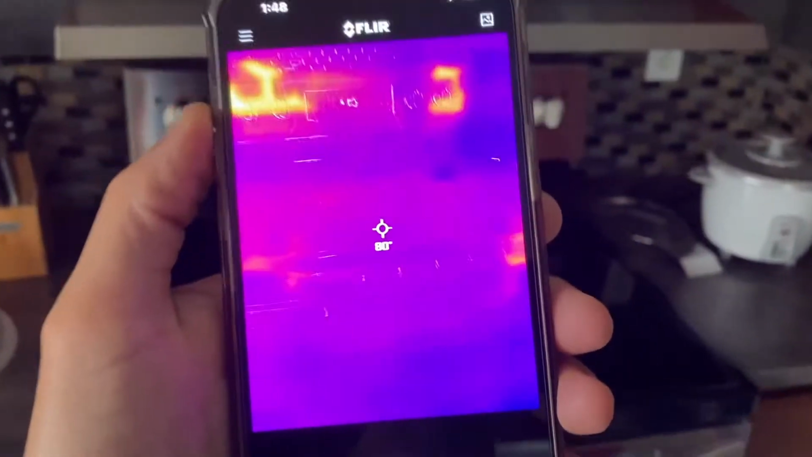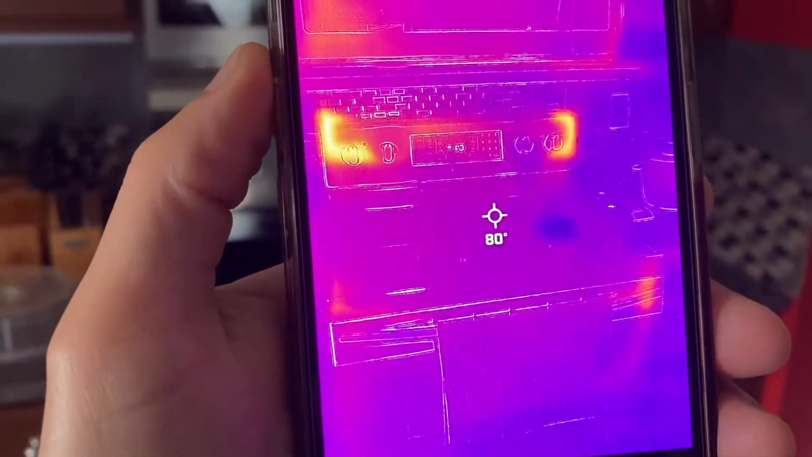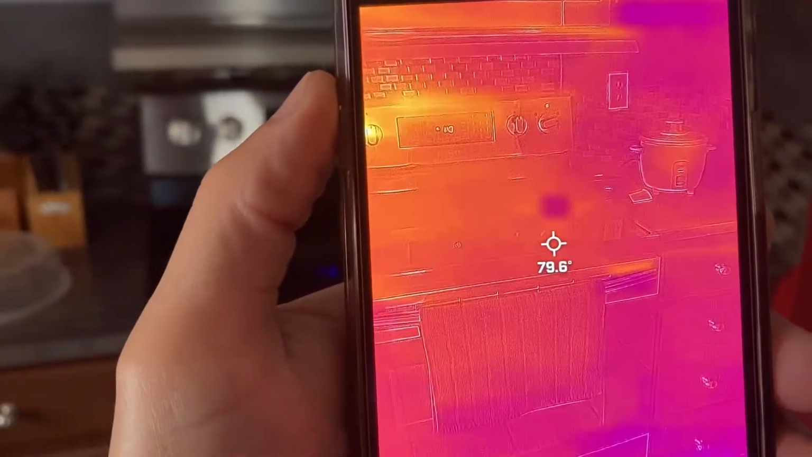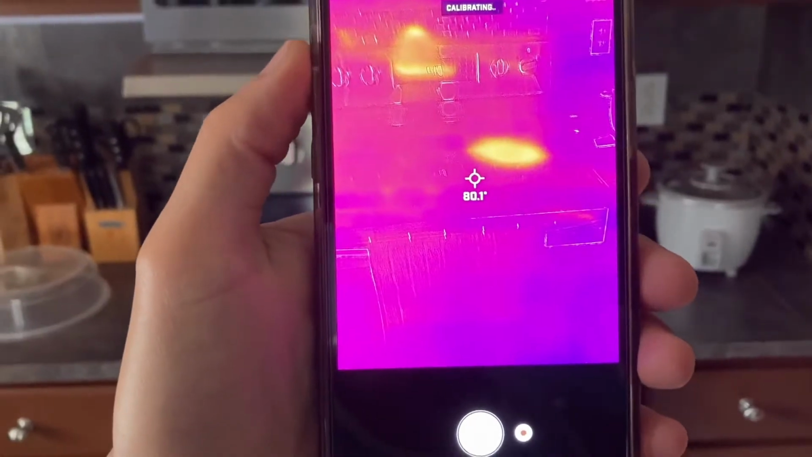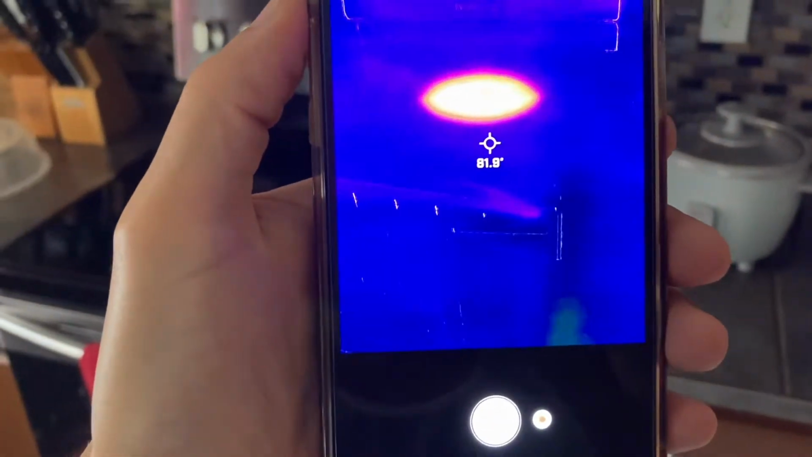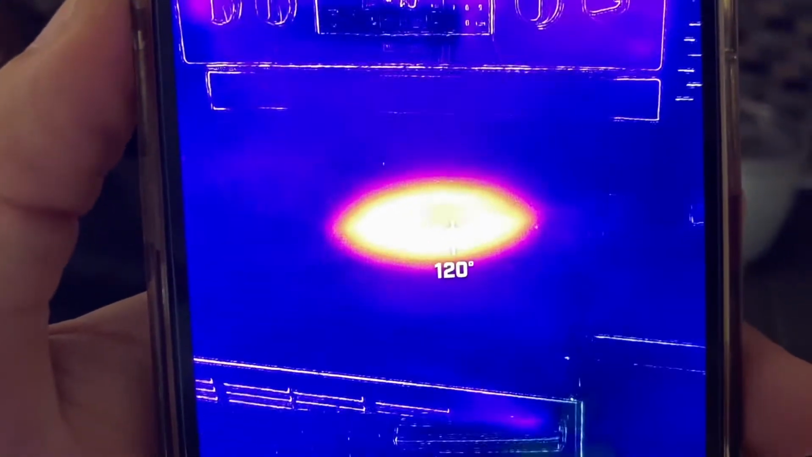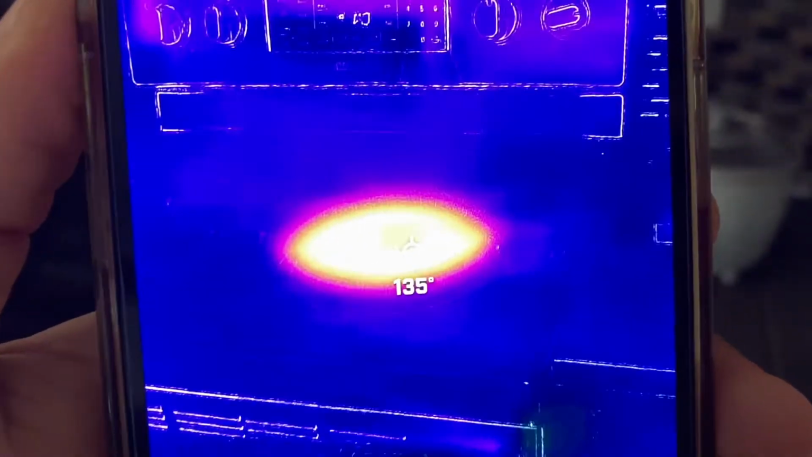All right, so here's an example of the stove top, and I'm gonna have the stove come on real quick so you can see the heat signature. So go ahead and turn on one of them. We'll see which one it is. It's probably gonna be, oh, we can see which one it is. It's the very first one on the right side front. And it is getting pretty hot really quick. So 117, 130, and this is all in Fahrenheit.